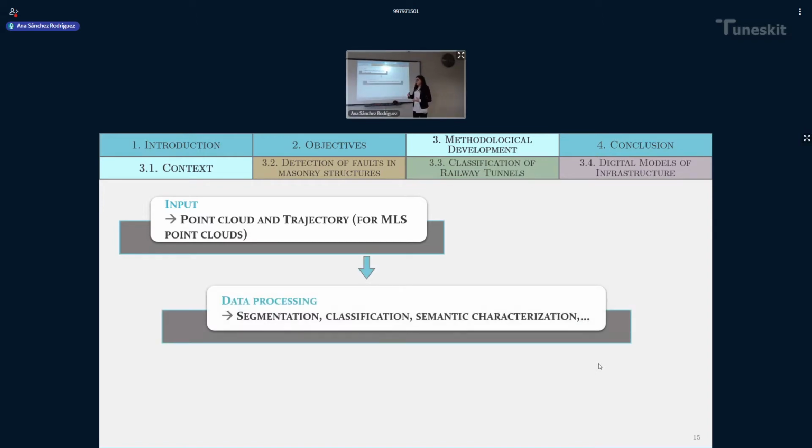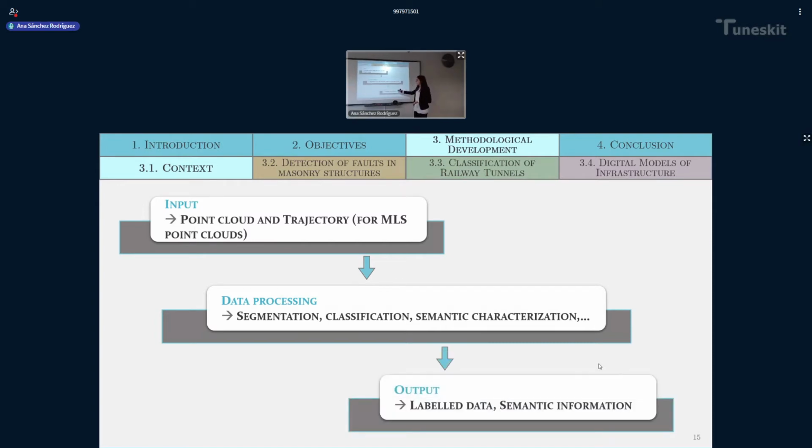These data are used as an input for the program, in which different algorithms are applied for segmentation, classification of data, or even a semantic characterization of them. And finally, an output is obtained: labeled data, classified data, semantic information, or whatever we are trying to get out of the point cloud. This is a process that everyone working with point clouds follows.